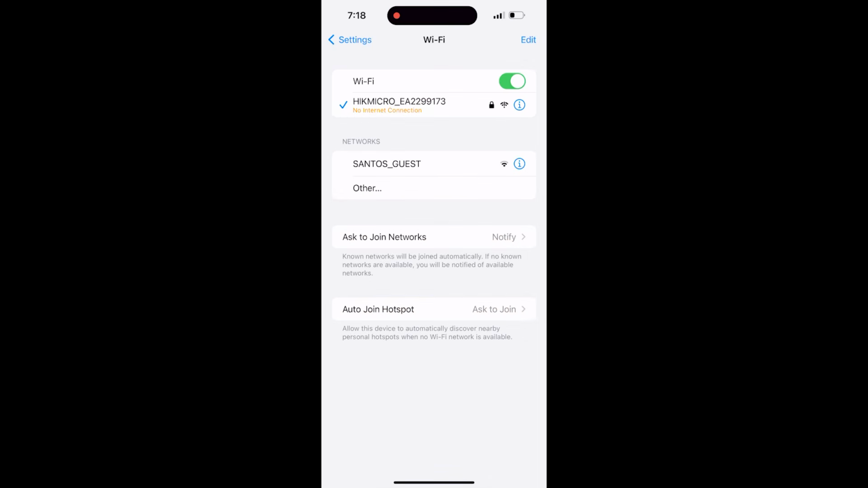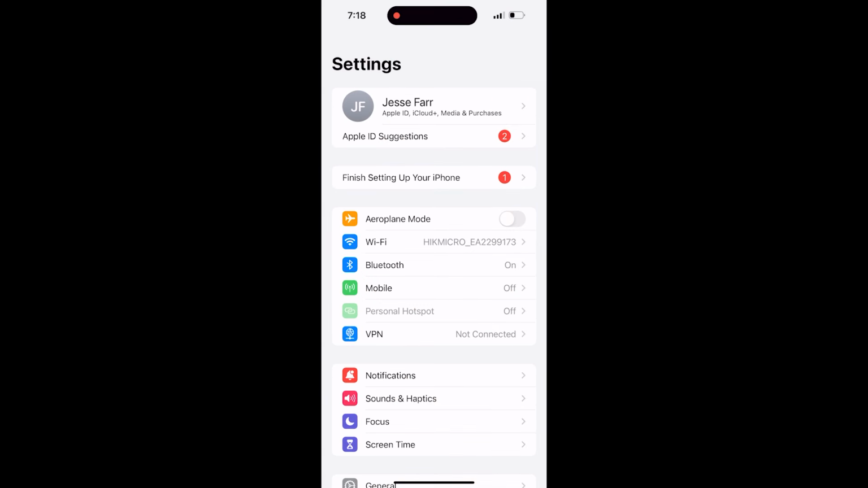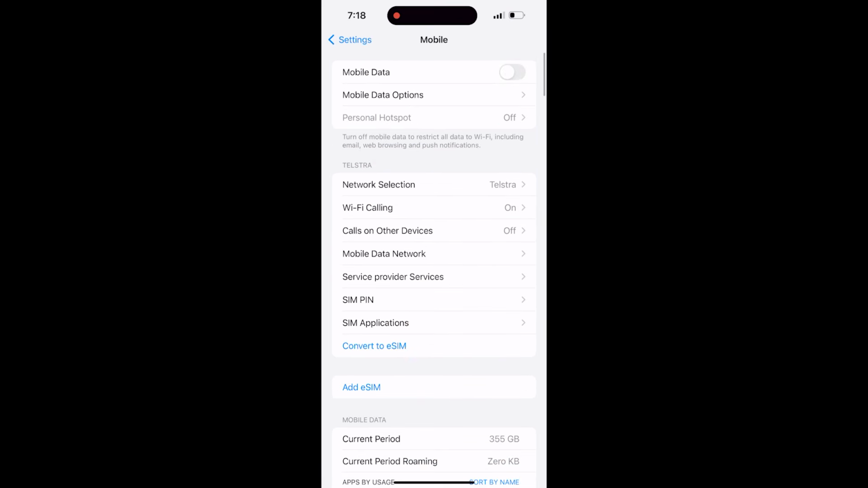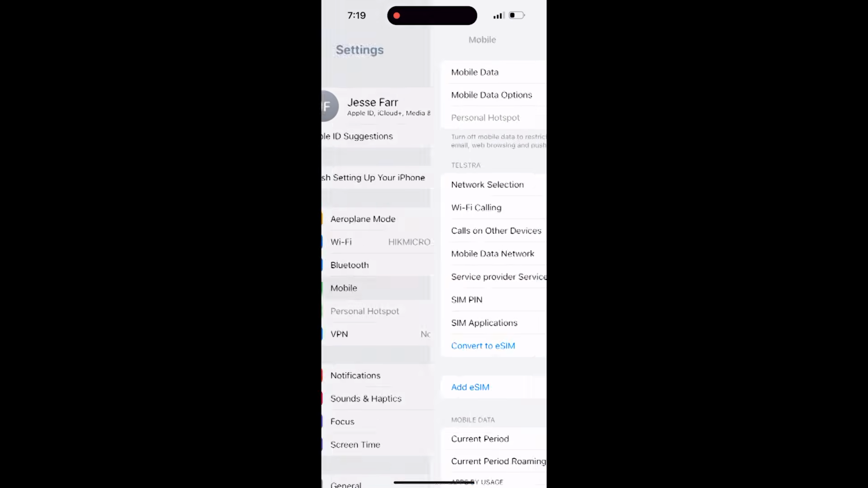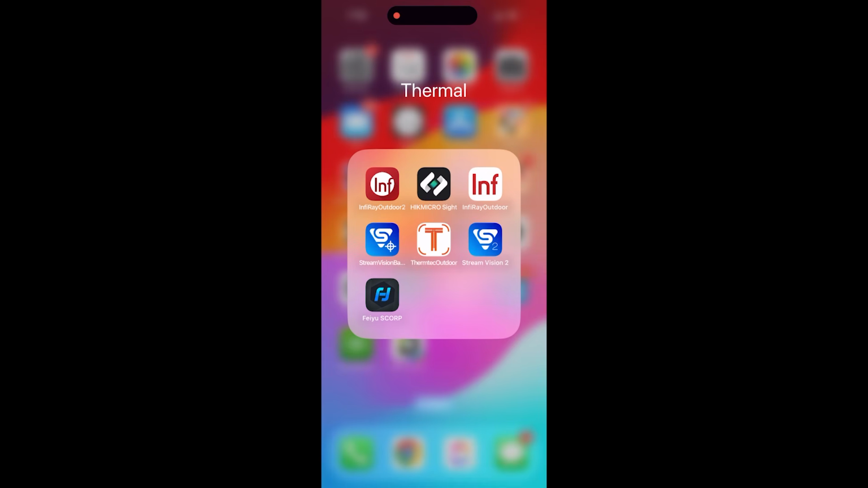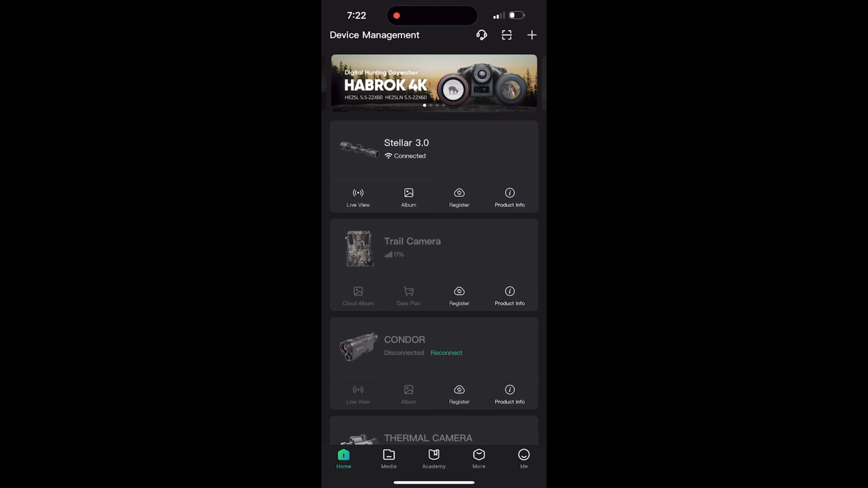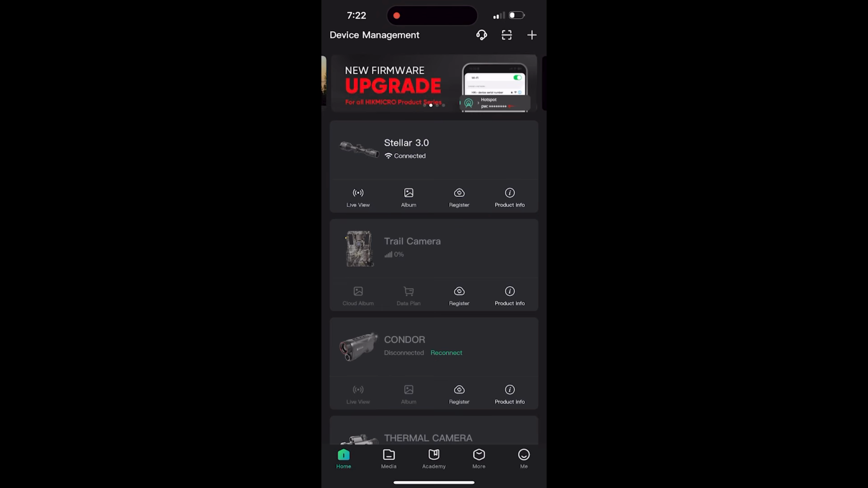Once you've entered the password, it'll come up and say no internet connection with a tick. That's perfectly normal. If you are on a device that has a SIM card in it, you will need to turn mobile data off. Now you can turn mobile data off for the entire device or just for the app. In this case, I'm just going to turn mobile data off altogether. And then we go to our Hikmicro site app. Now you'll see that once we open up the Hikmicro site app, after connecting to the Wi-Fi, we have the Stella there, and we can click Live View.